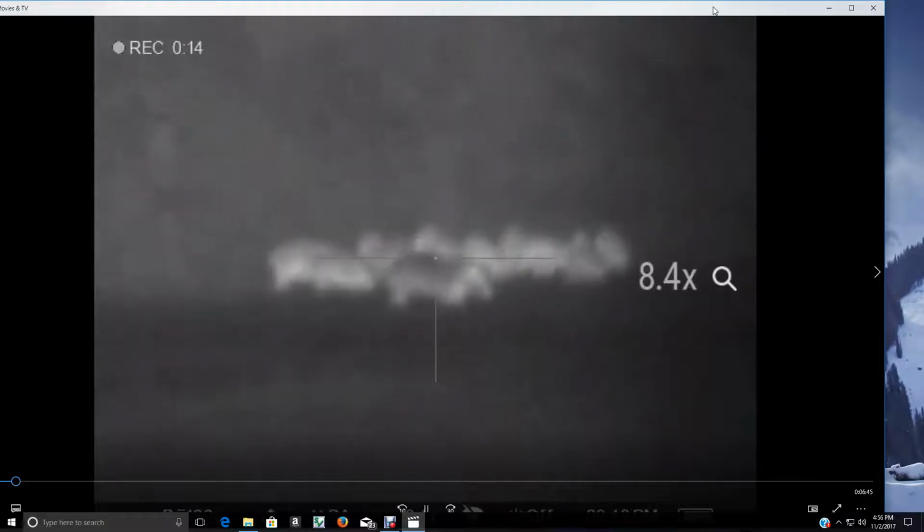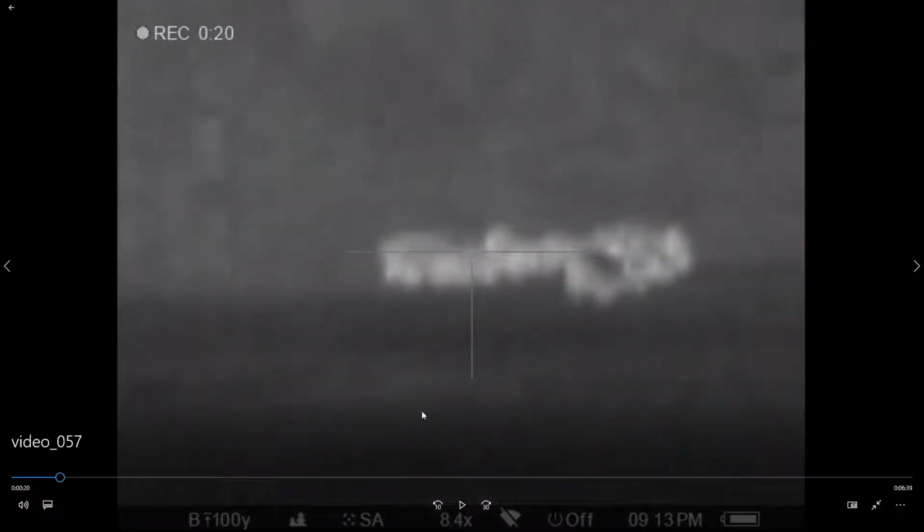And what makes this one just a little bit different, and I'm going to pause this so I can tell you what's going on here. Hubbard is closed again, so we can't take these hogs to Hubbard. So we're here at the request of a landowner, and he normally doesn't allow anybody to hunt during deer season.